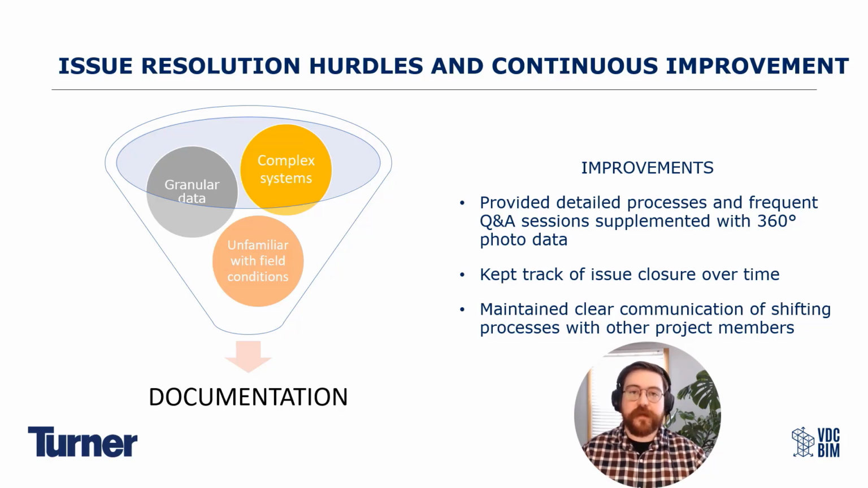like we said before, those detailed processes and frequent Q&A sessions were huge, right? But once we started throwing 360 photos into the mix to give additional context to the laser scans and to the project, that was massive, right? Because then you have another form of reality capture, another way of viewing the project that adds flavor and depth to something that already has a lot of flavor and depth, but can always benefit from a little bit more, right?